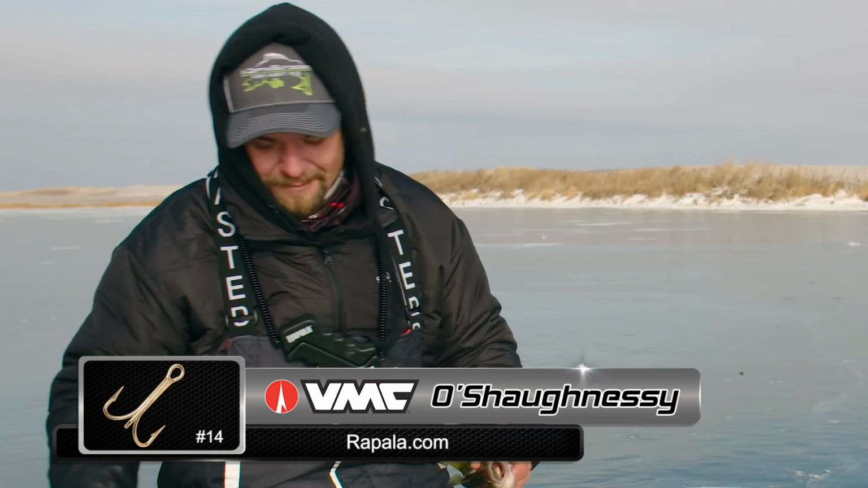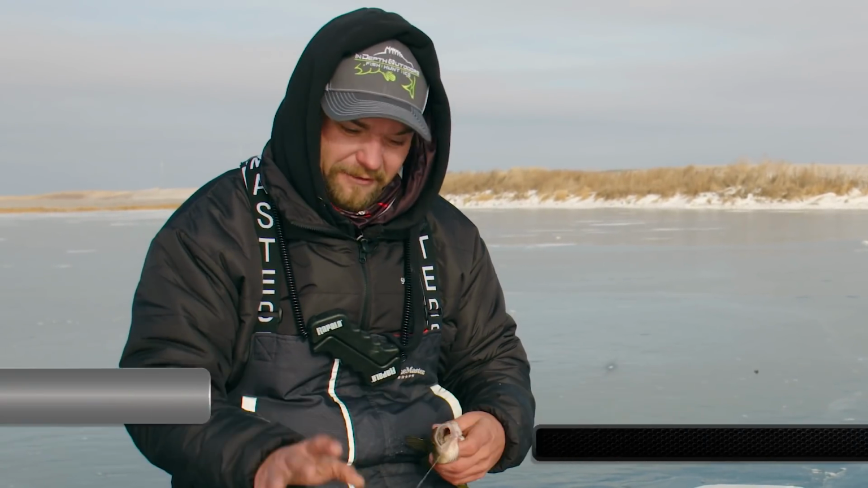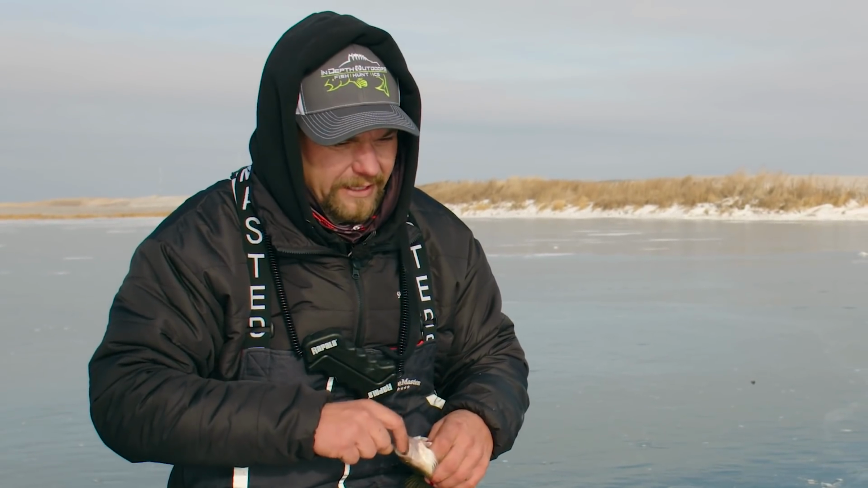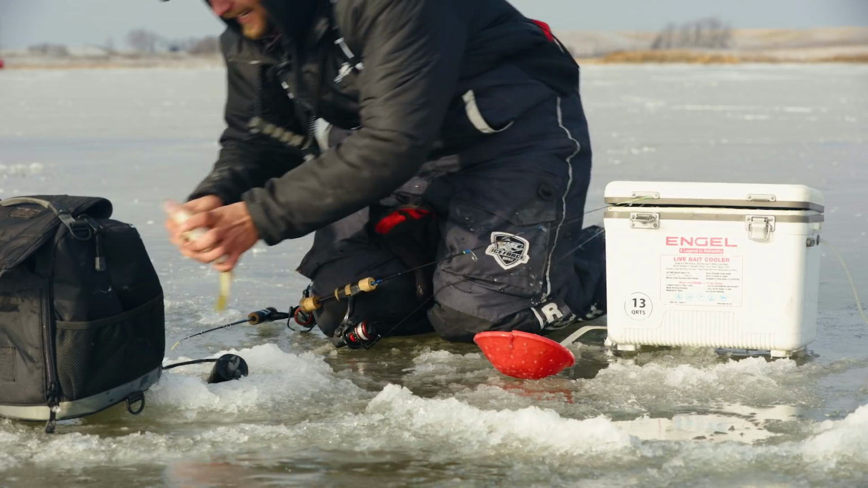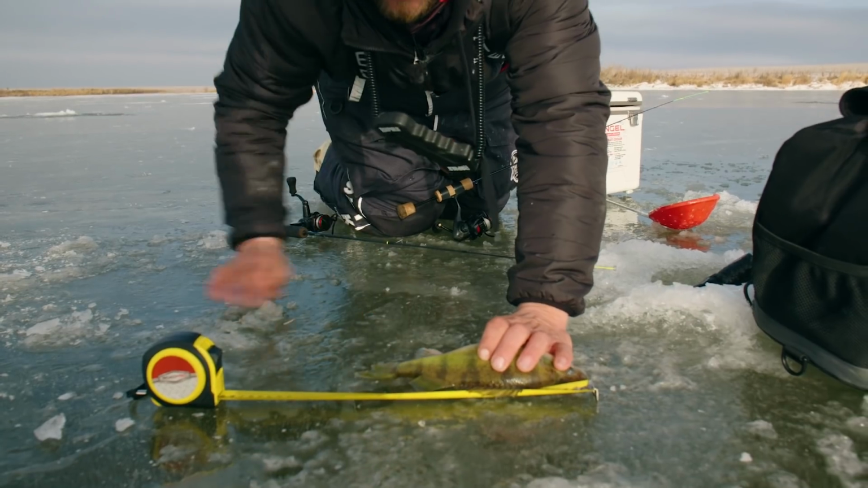So a lot of times while jigging, you're drawing in schools of fish, and if they don't prefer to hit on the jigging spoon, they'll come over and hit that minnow a lot of times. Ooh, them O'Shaughnessy's dig right in. Yep, just over 10.